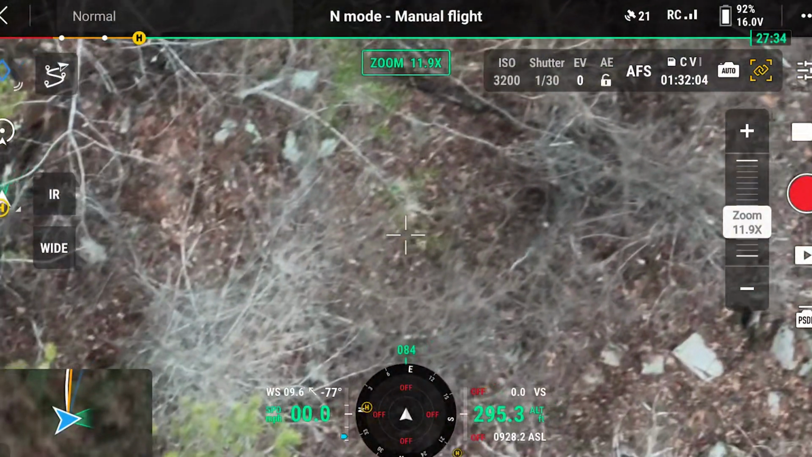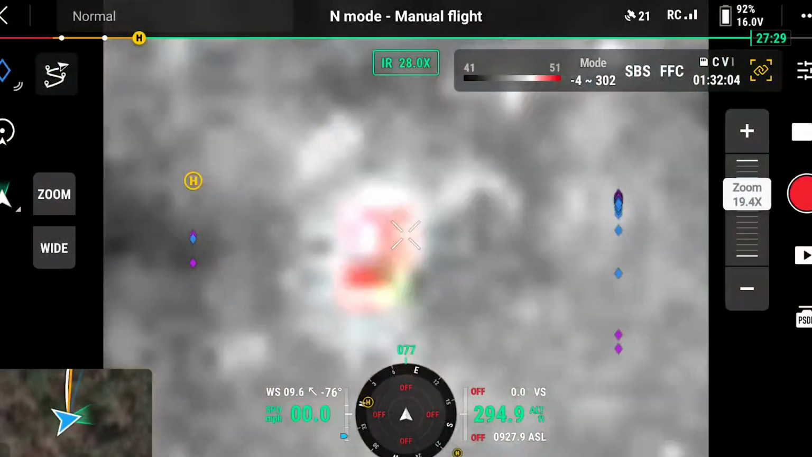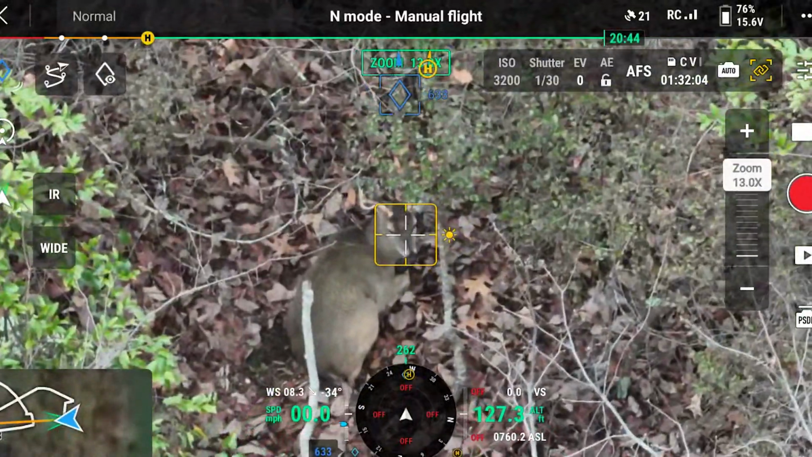Okay, well, that's nice. And then I think he just got out of bed. Yep. Okay, so I just want to make sure this is a doe or not a. No, that is a buck.